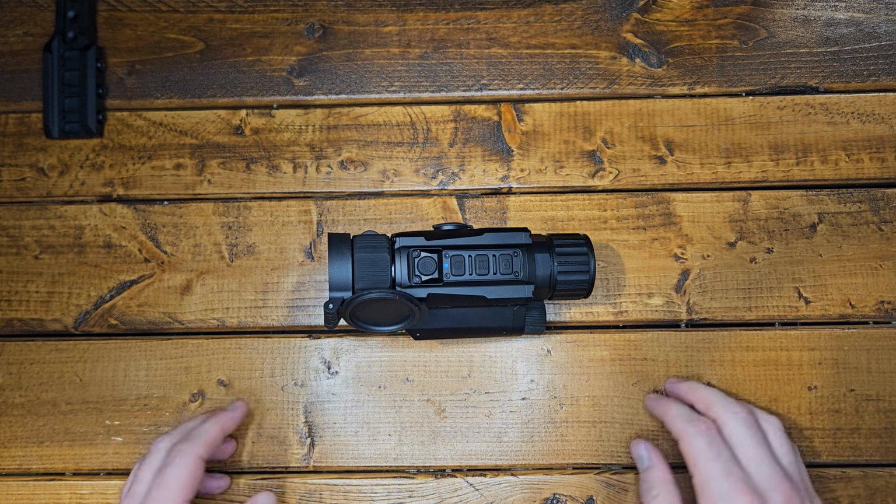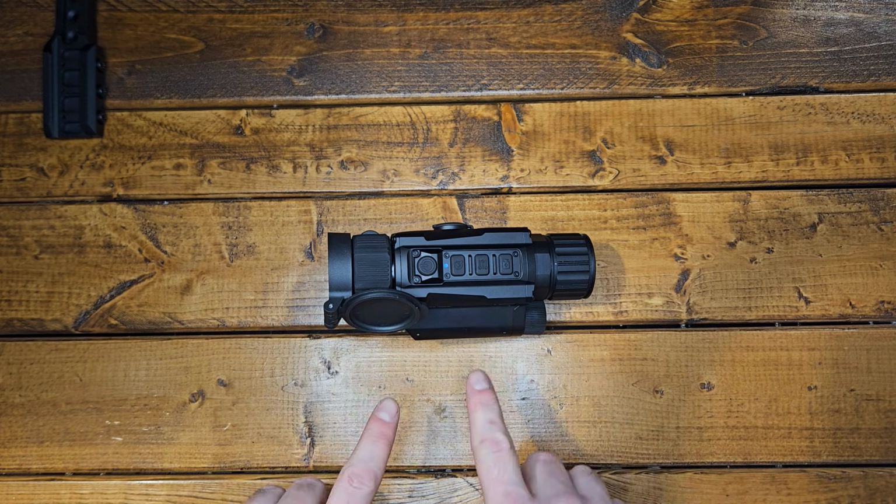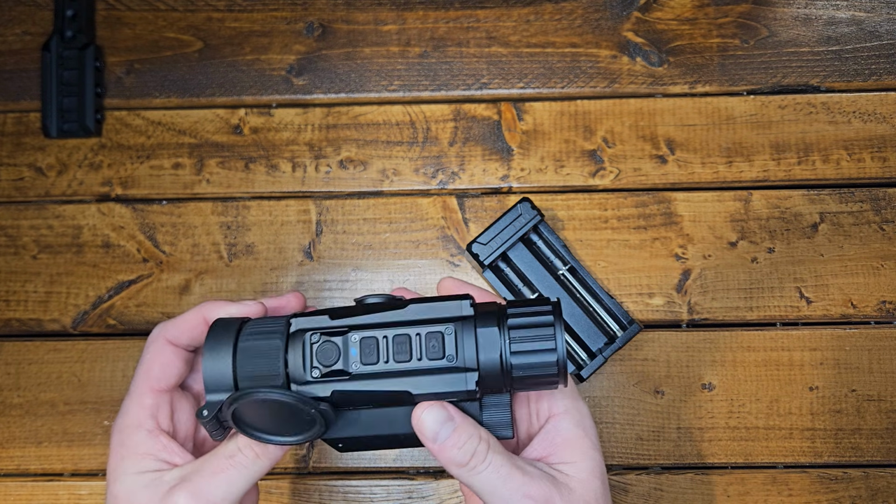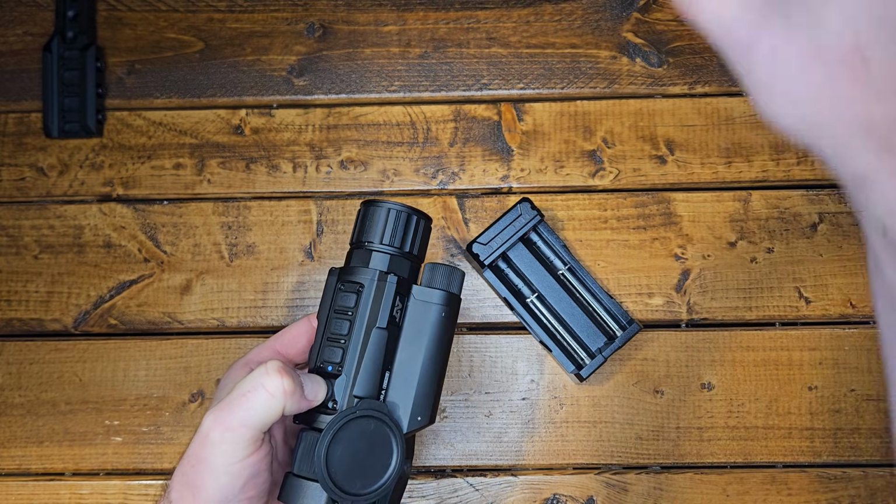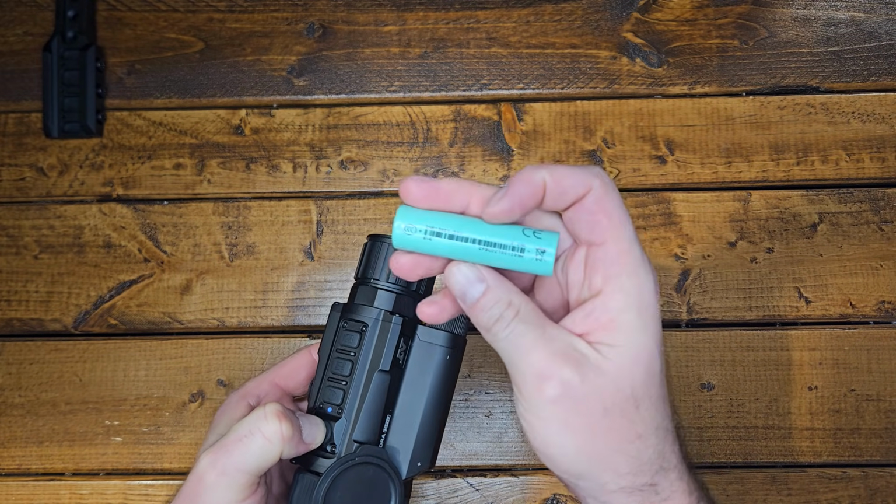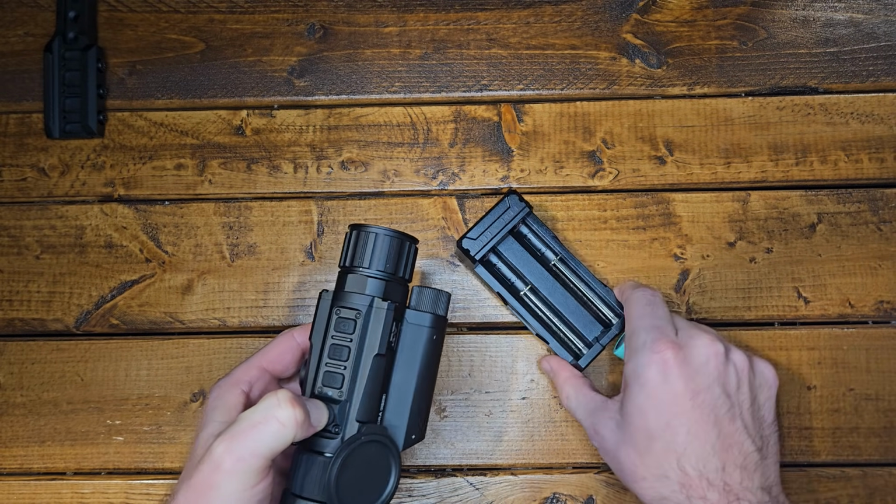If you're somebody that has night vision and you're all about night vision, your night vision's never going to be able to do that. I did find that this thing is pretty hard on batteries, but they do give you 2 of these large rechargeable batteries, and they charge in this charger.